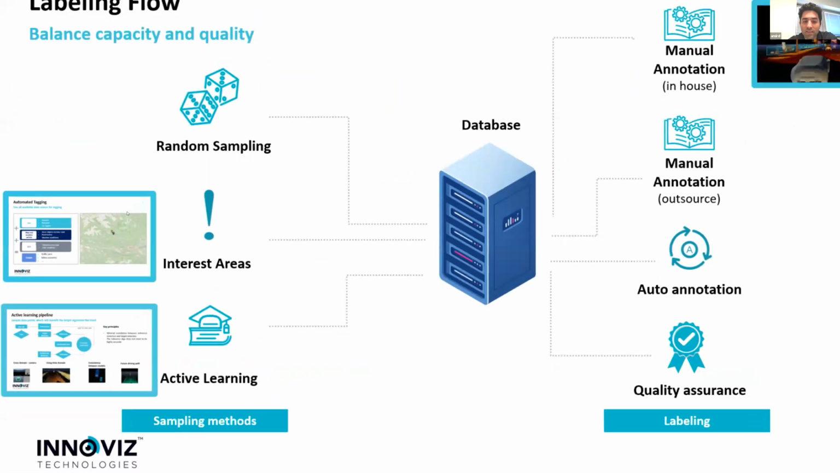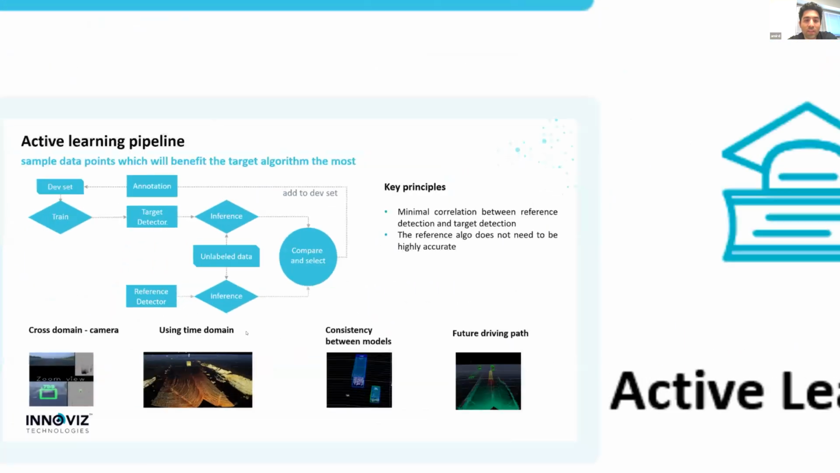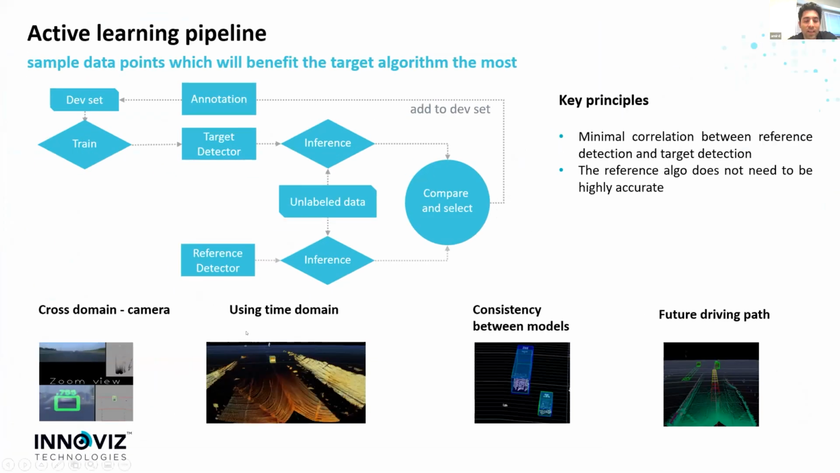One thing to mention is that it's also possible to build an efficient active learning system without any reference detector. If the target detector is outputting confidence that actually makes sense, you can just sample frames in which the confidence was low or marginal.